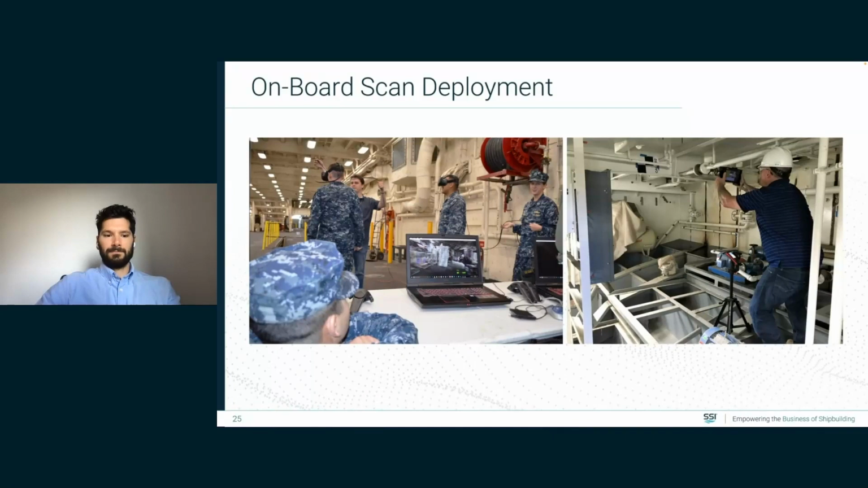So onboard scan deployment is something that we see in conjunction with plant lifecycle data, or product lifecycle data, I should say. I use PLM for both. And we see the capability as something that is inexpensive, easy to teach, easy to use. It could be used for inspection.